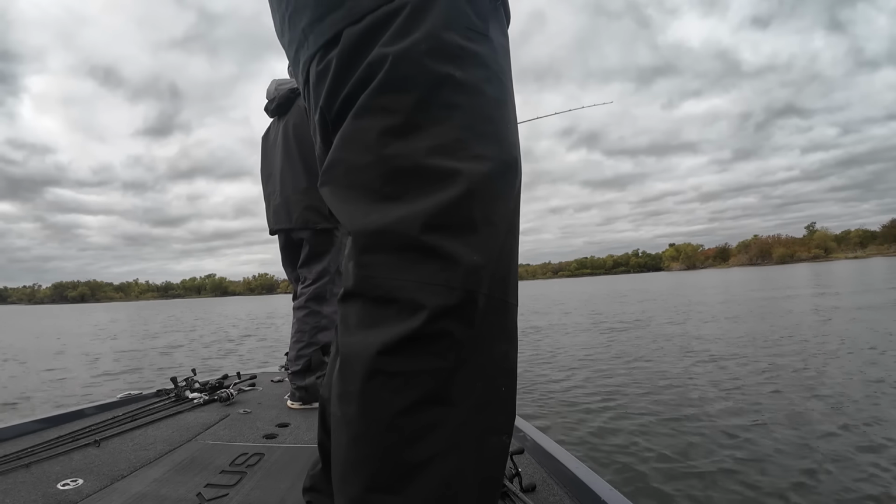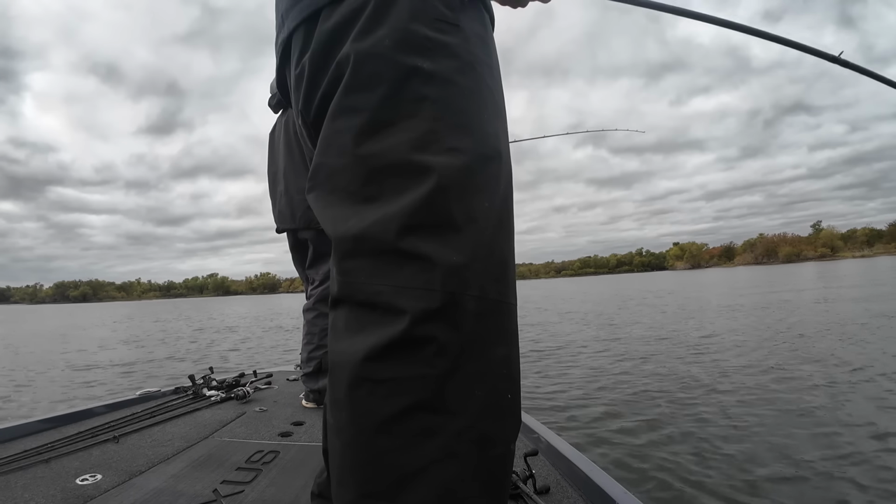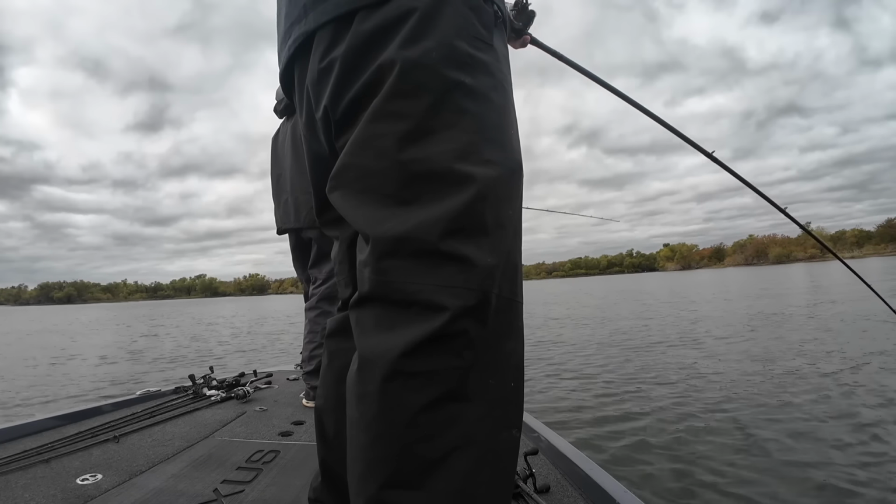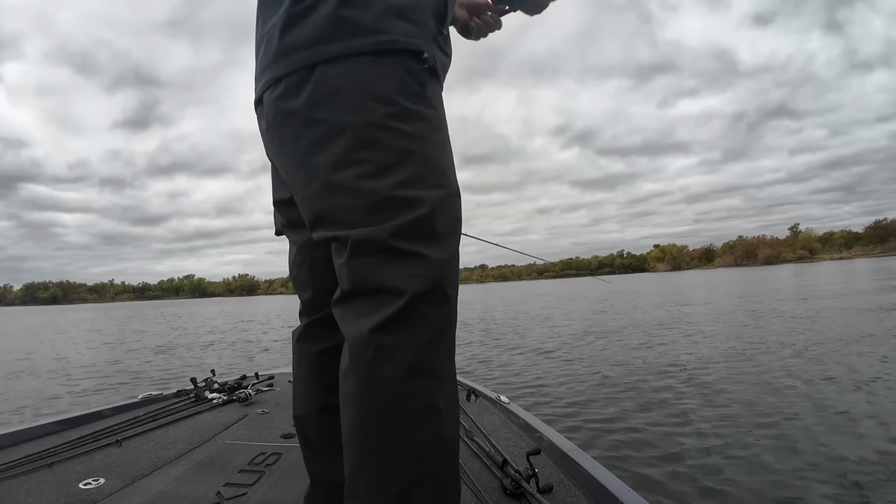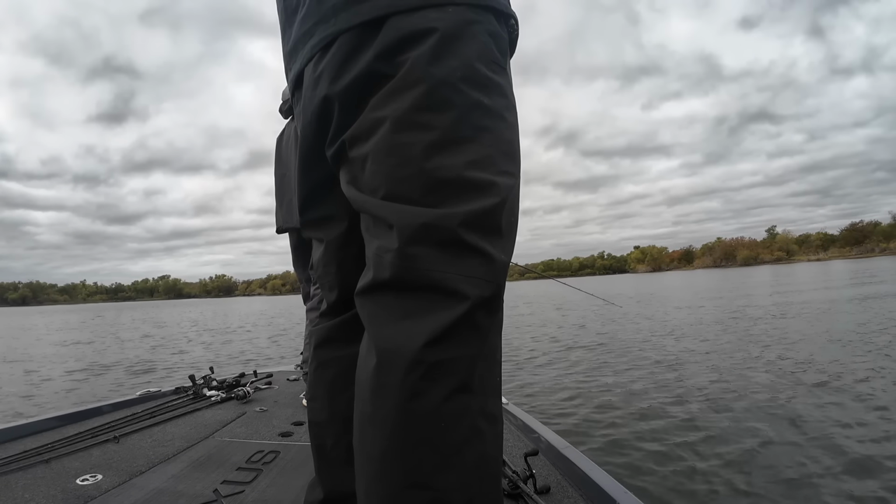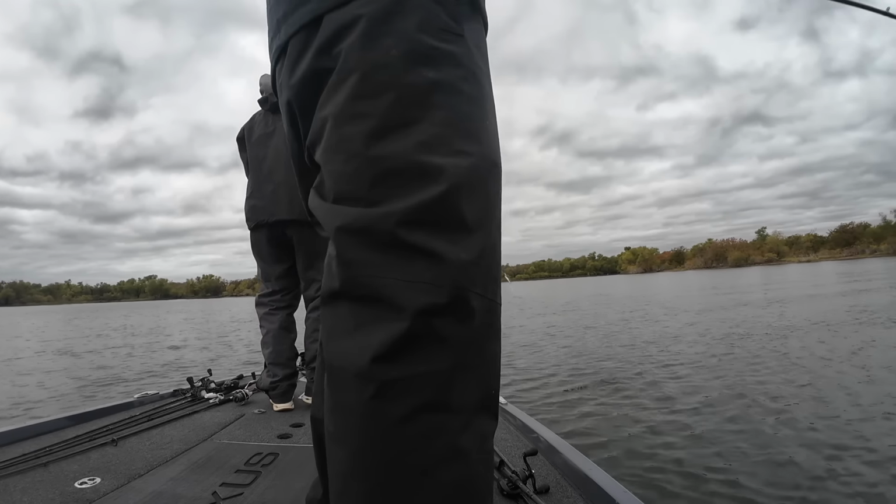I touched this little piece of grass and all of a sudden got a little head, no hit, no nothing. I don't even know if he was 3. Pretty good one. No, I did too. He was at least a 3 pounder.